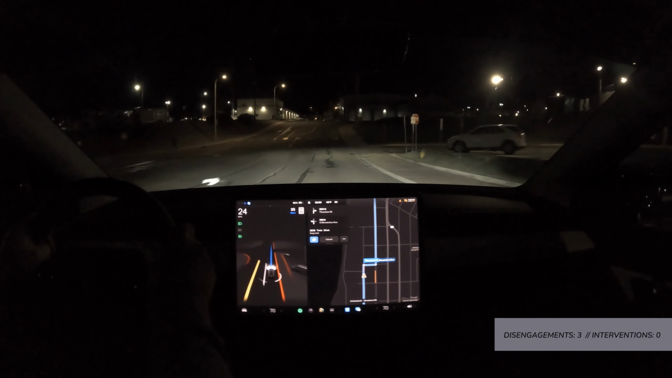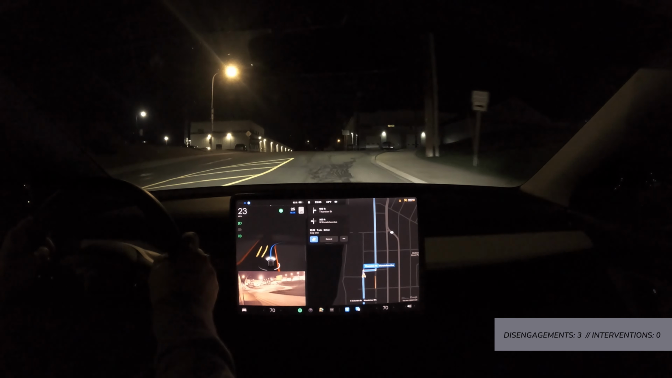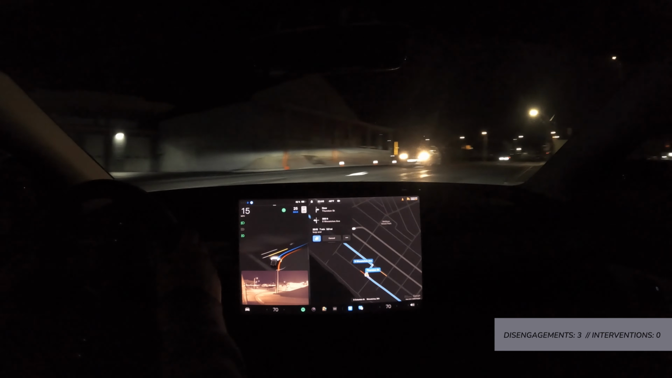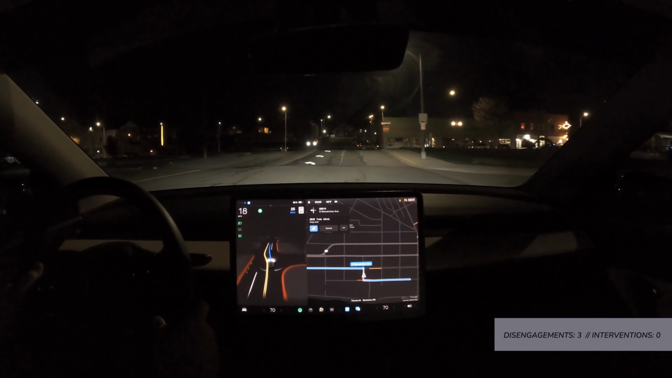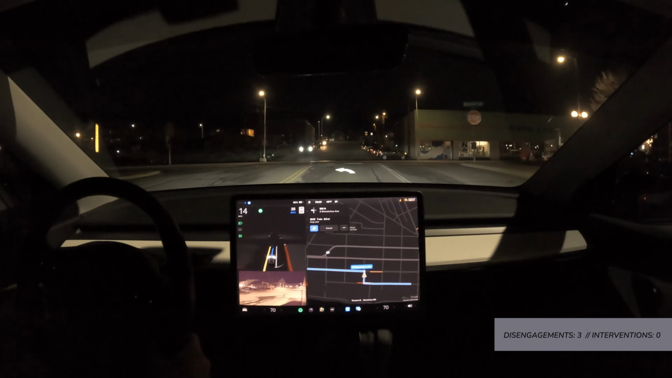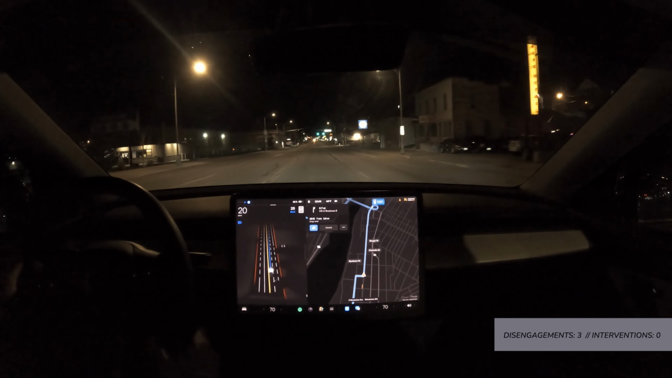Had some strangeness going through this little intersection, but okay. So looks like we're going to make a turn just fine here. And then here's our next unprotected left. Totally free to go. Okay, so slow to commit on that, but it was fine.